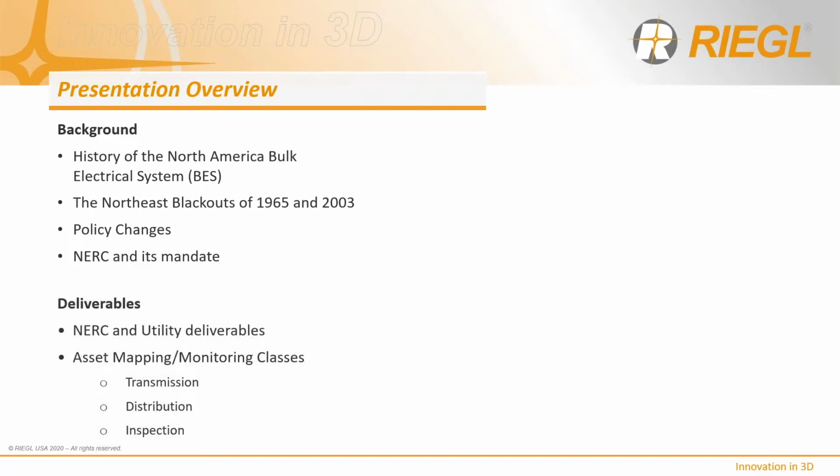We'll also cover deliverables for the Powerline industry as it relates to NERC, the asset mapping classes for transmission, distribution, and inspection. And finally, we'll look at sensor solutions, platforms associated with those sensor solutions, the sensors themselves and their inherent benefits, and custom sensor configurations. And finally, some conclusions.